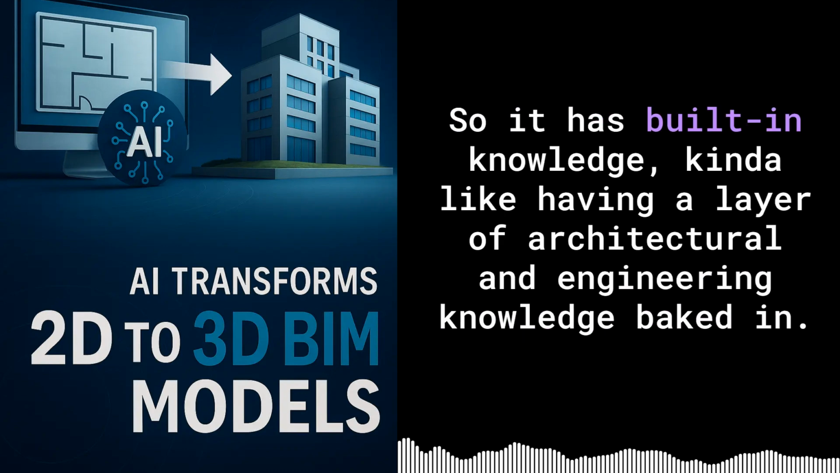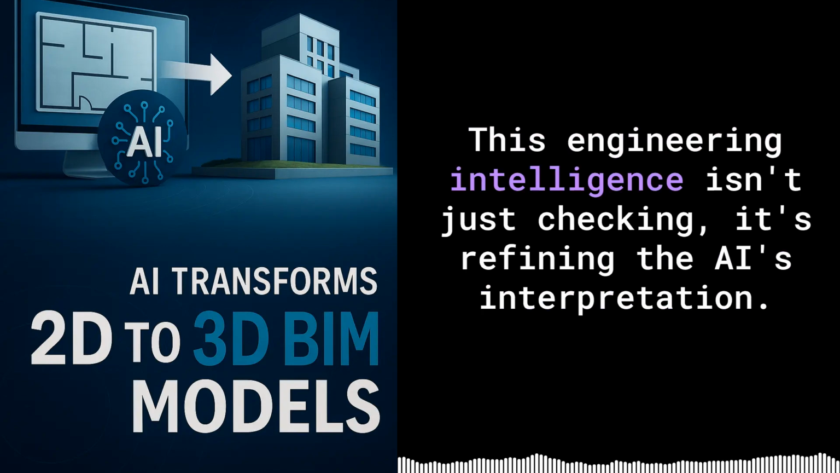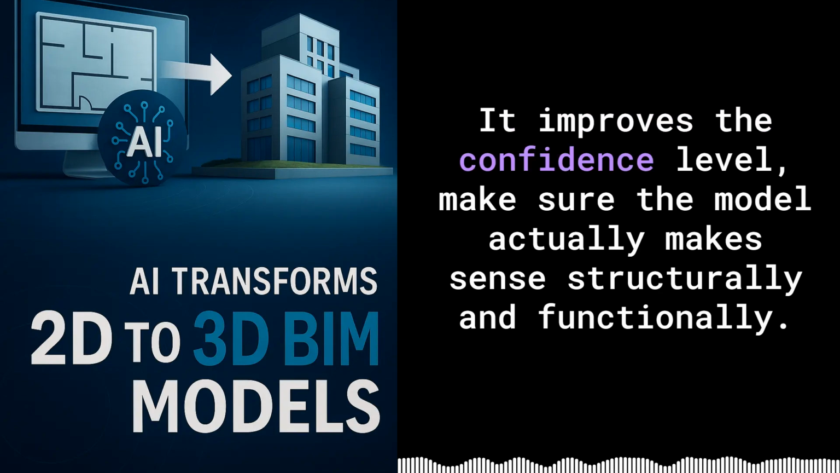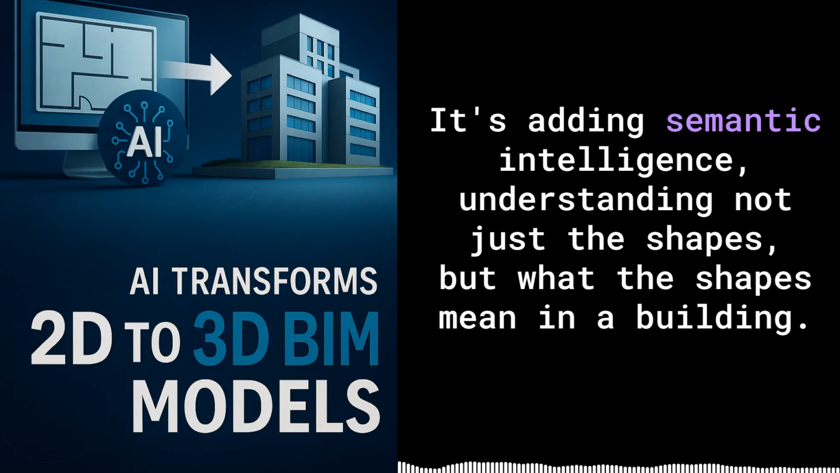So it has built-in knowledge. Kind of like having a layer of architectural and engineering knowledge baked in, yeah? Yeah. The system understands things like typical wall thicknesses, minimum door clearances, standard areas for bathrooms, that kind of stuff. This engineering intelligence isn't just checking, it's refining the AI's interpretation. It improves the confidence level, makes sure the model actually makes sense structurally and functionally. Like a human modeler would use their experience. Precisely. It's adding semantic intelligence, understanding not just the shapes, but what the shapes mean in a building.